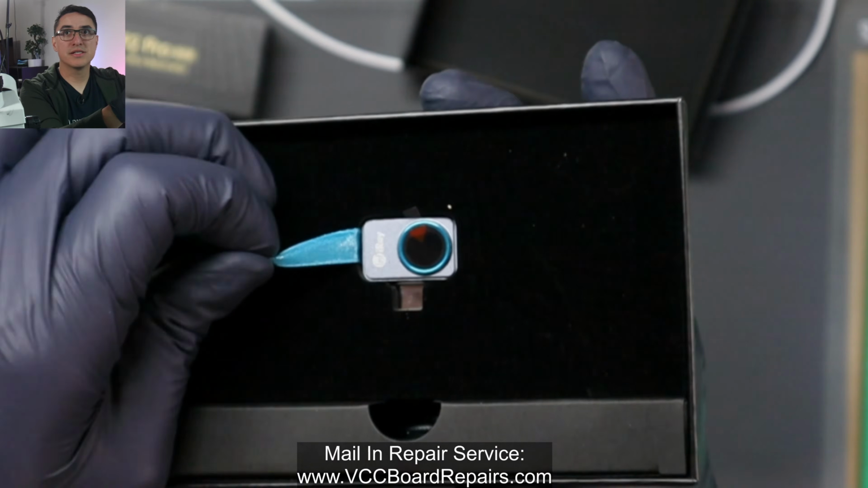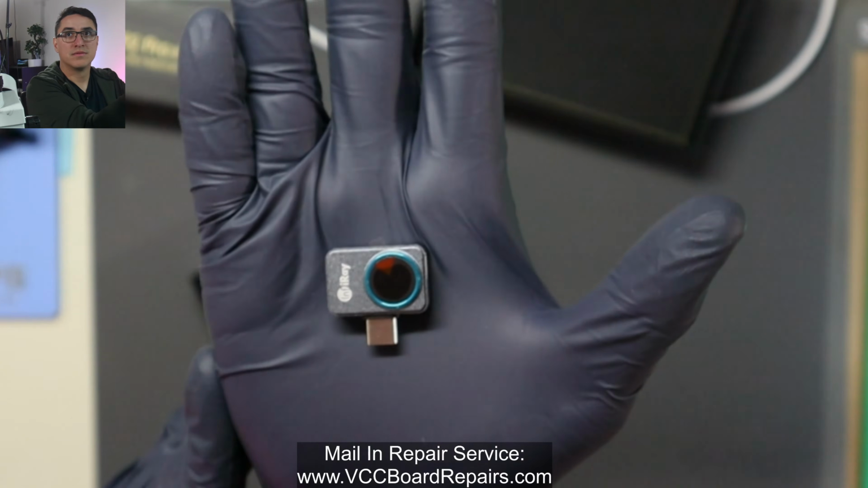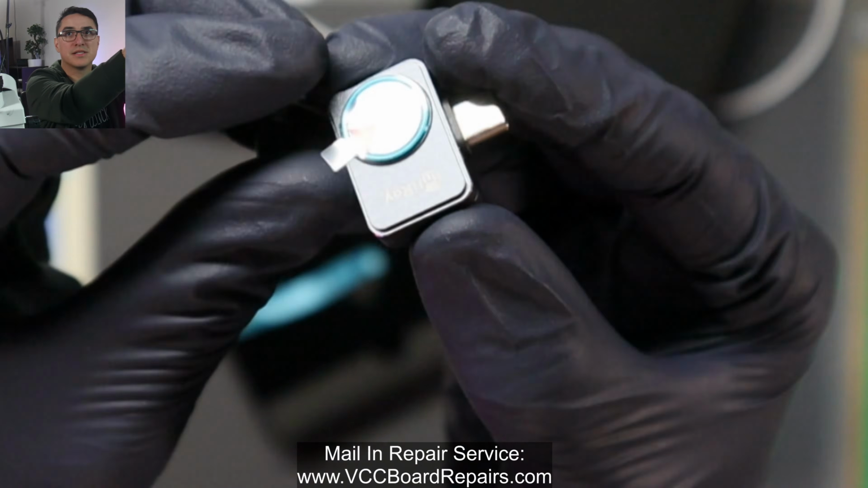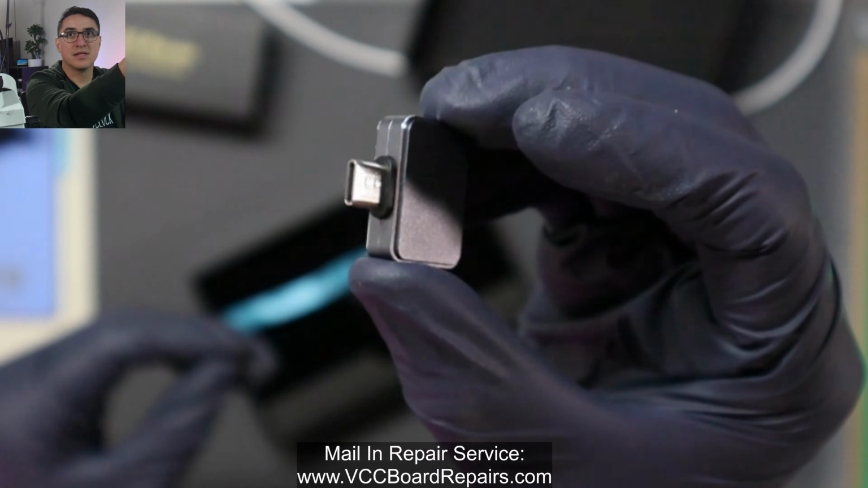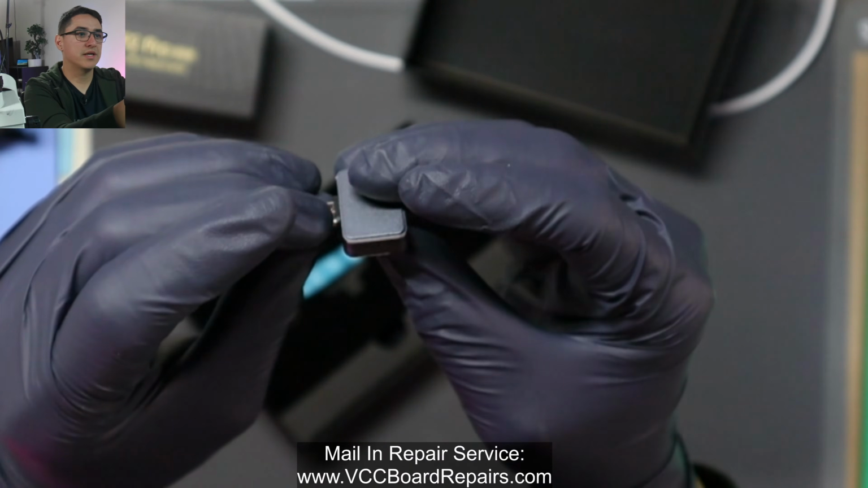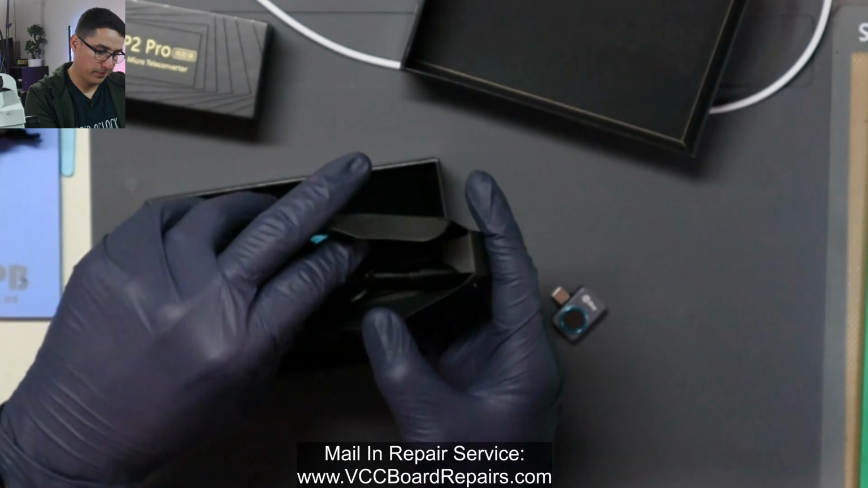So as you can see, it's super tiny. And then it does have a little sticker here. So that's the thermal camera itself. It's USB-C, and there's no buttons or anything, which is fine. We don't need any buttons. All right, what else is in here?